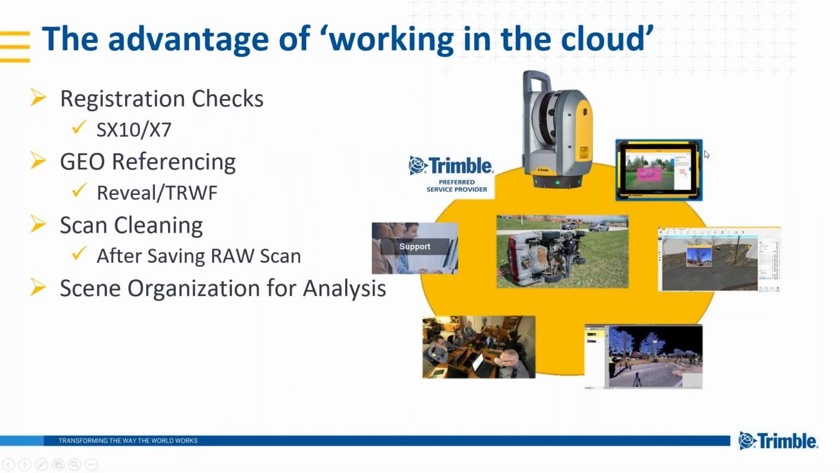All right, so some of the advantages of working in the point cloud in RealWorks. Number one, if you're bringing any type of scenes through SX10 and the X7 hardware and bringing that into RealWorks, it gives you the advantage of doing registration checks. Although we can get that registration, we can bring those scans together at the scene on our field software.